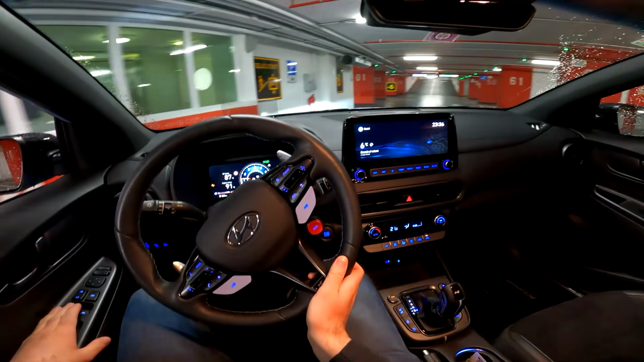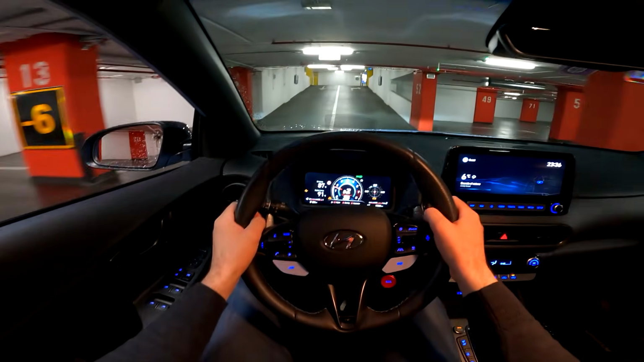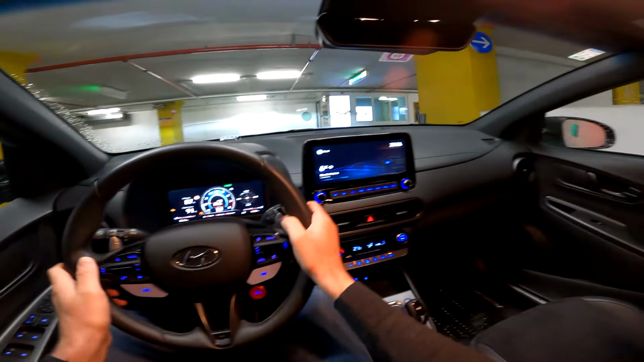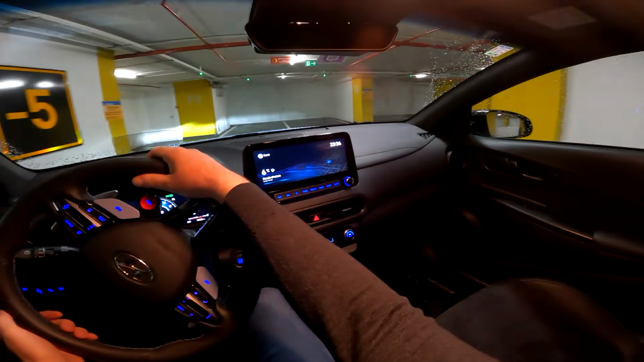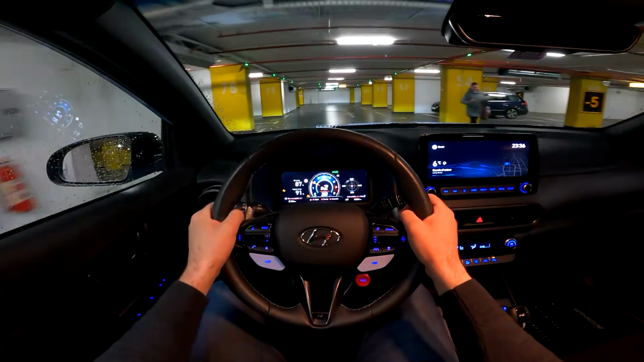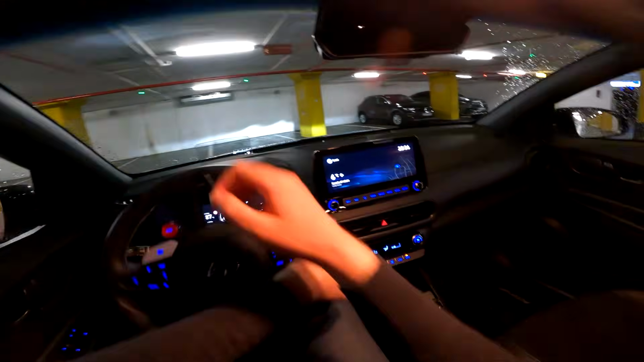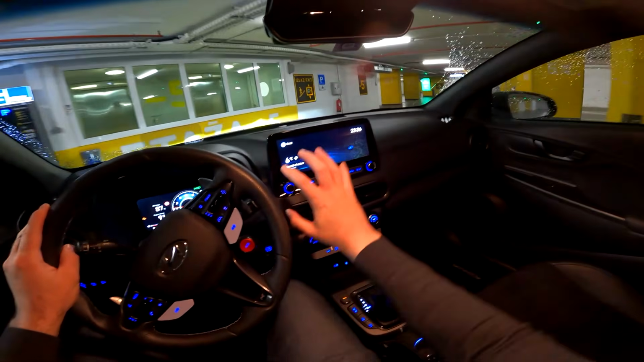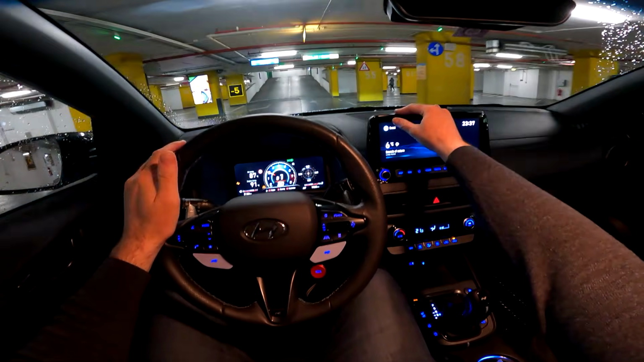and also the specs. Let's start by saying that, wow, lovely sound. Here we have the 2-liter turbocharged engine producing 280 horsepower with 392 newton meters of torque. We also have impressive numbers from 0 to 100: 5.5 seconds with launch control, which you can activate through the N dedicated infotainment system settings.